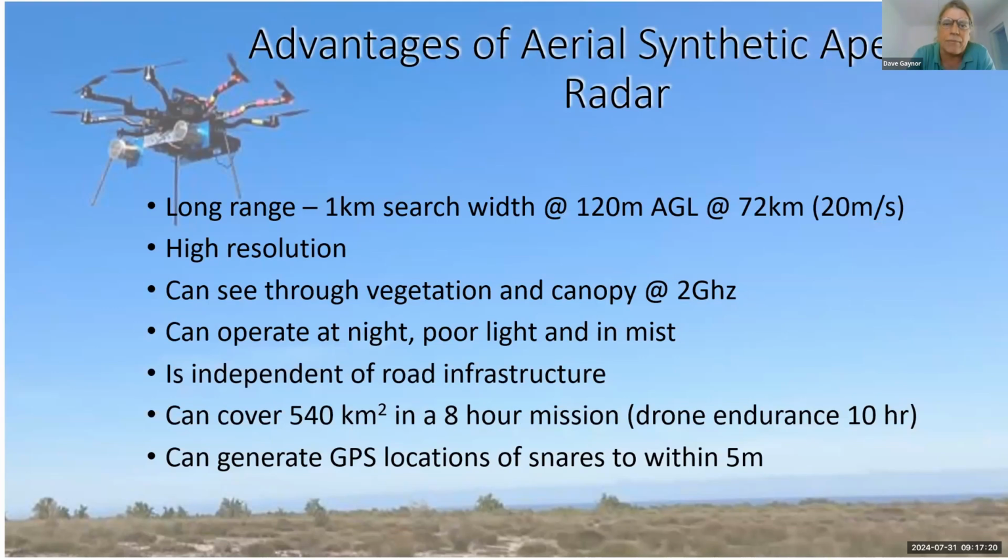I then connected up with the Radar Research Institute at the University of Cape Town, and Prof. Ings had developed a synthetic aperture radar that could fit on a light aircraft, a helicopter, or a drone. The advantage of synthetic aperture radar is that it has a wide search area.